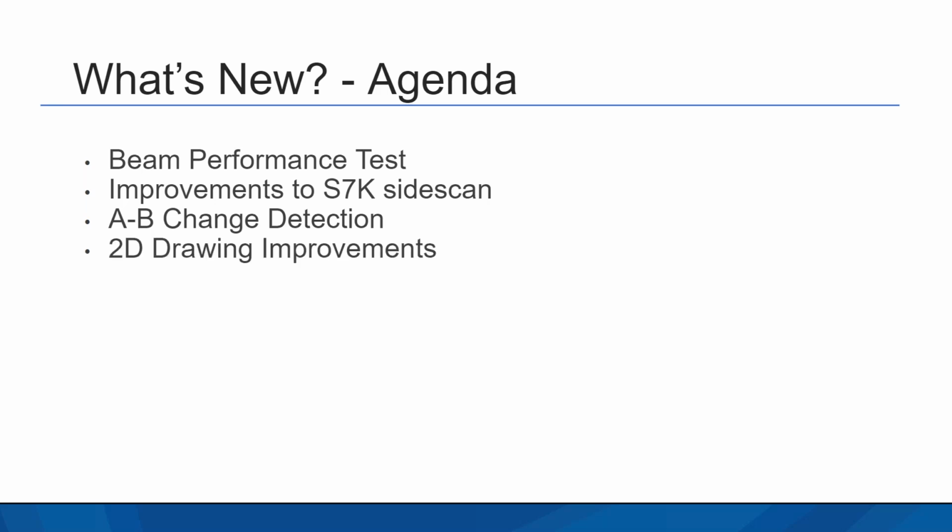The next big thing that's gone into 7.6 is we've continued to work on drawing speed. Especially for bathymetry projects, drawing in 7.4 and earlier versions was really slow, especially as you started to get to large surveys. When you got millions or even billions of soundings into a project, Sonar was really bogged down.